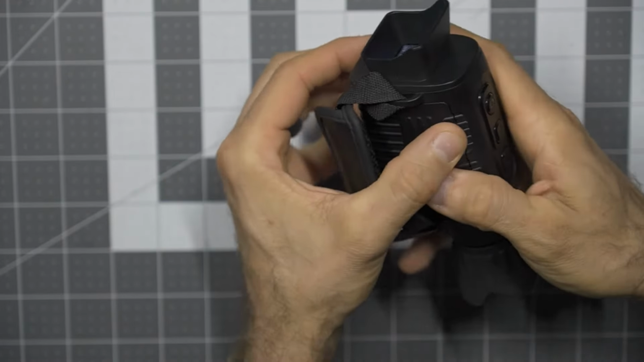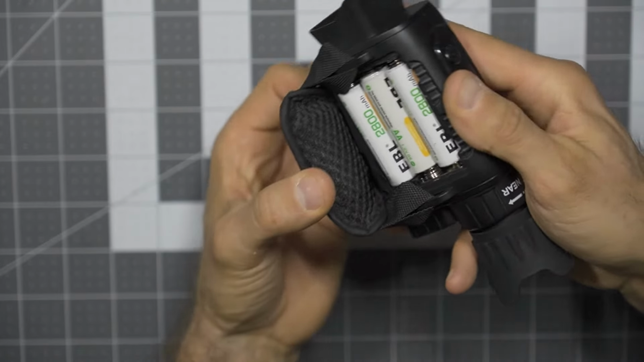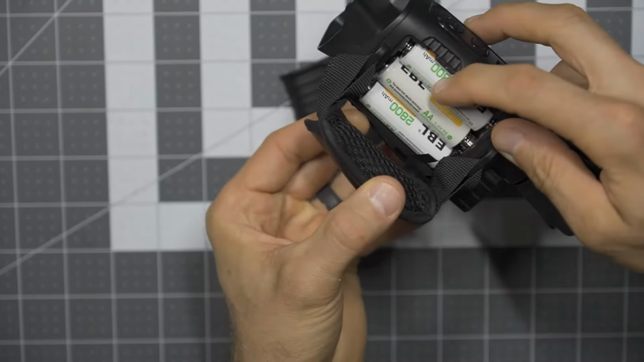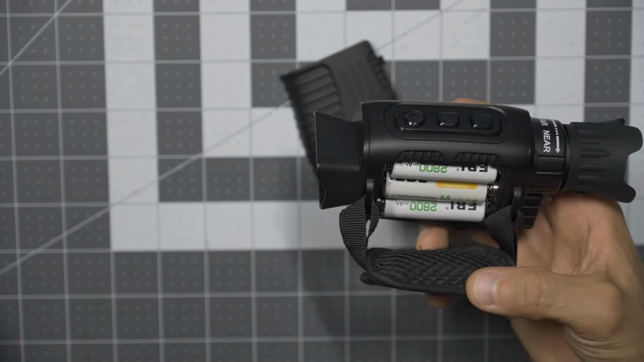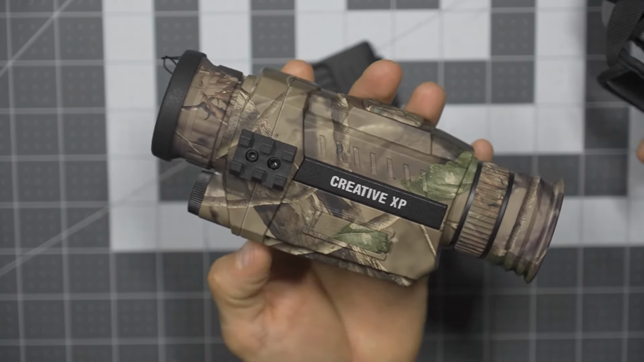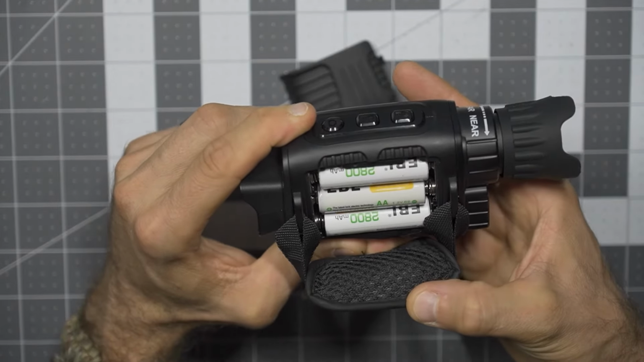And so taking a look at this, here's your battery compartment, slides open. I've opted to use some rechargeable batteries. Now this is not rechargeable. You do have to take these physically out of the unit to recharge it. That's another little drawback and advantage going to the Creative XP Glass Condor. Unfortunately, these do need to be recharged outside of the unit.